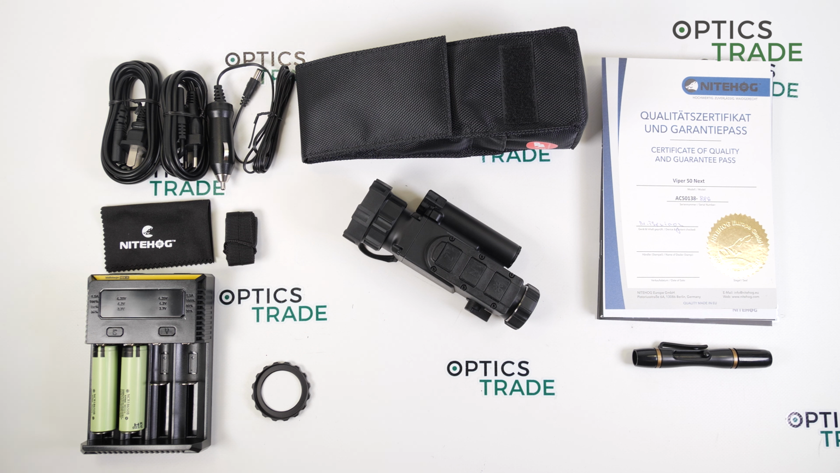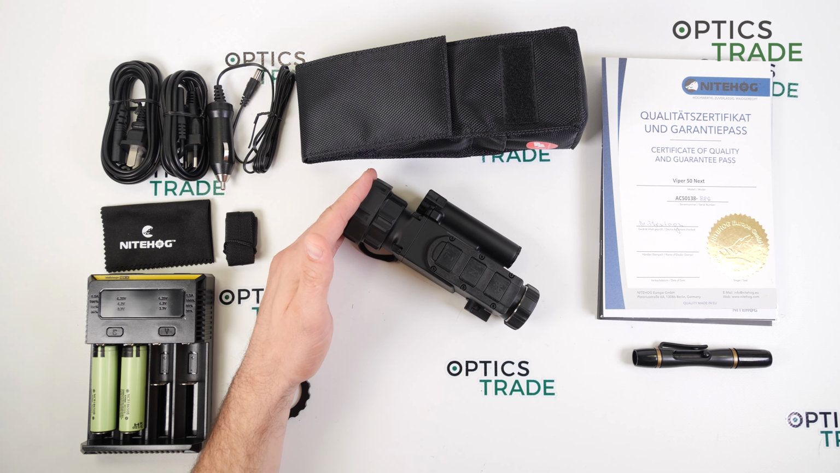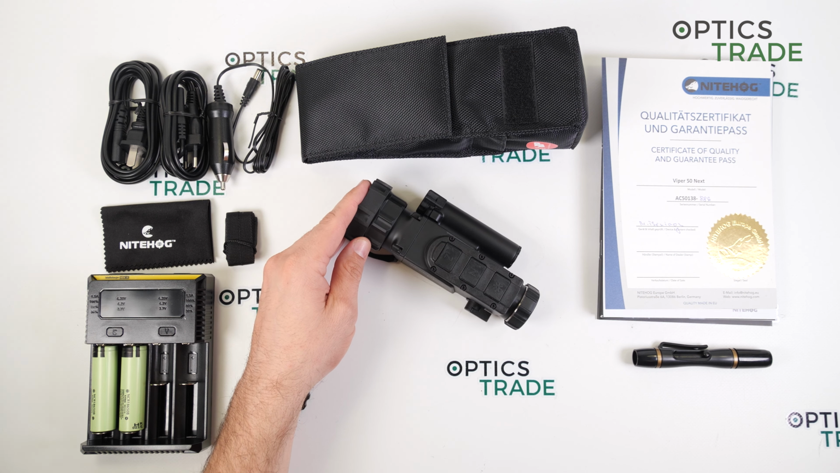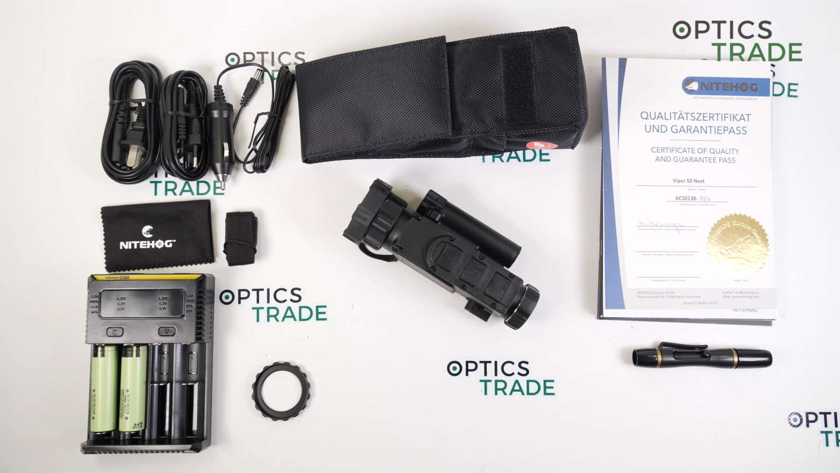So then you are 100% sure the device will not start to calibrate when your finger is on the trigger. And the last calibration mode is the external calibration mode, which means that you have to put a cover on the objective lens and then make the calibration. But the manual is, I think, more than enough.